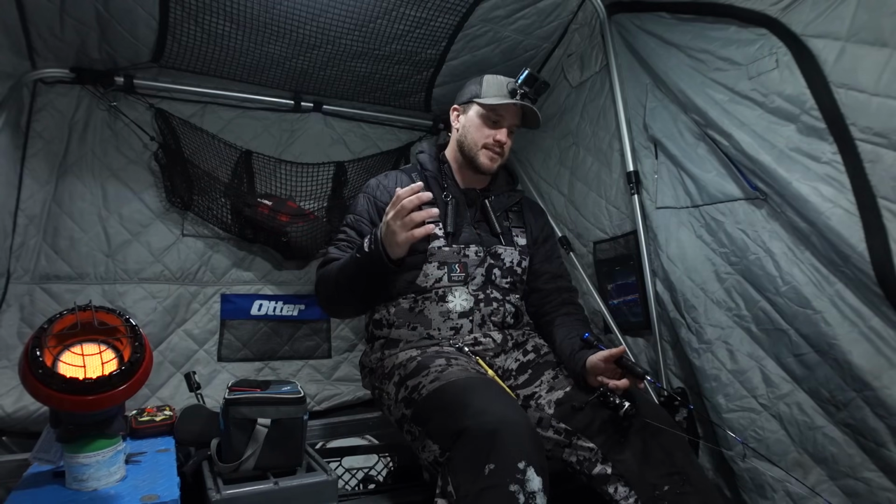And then this is the Explorer Camo float suit. It's heated. It's got the float option as well. But honestly, a lot of times I just run around like this with the base layer jacket.